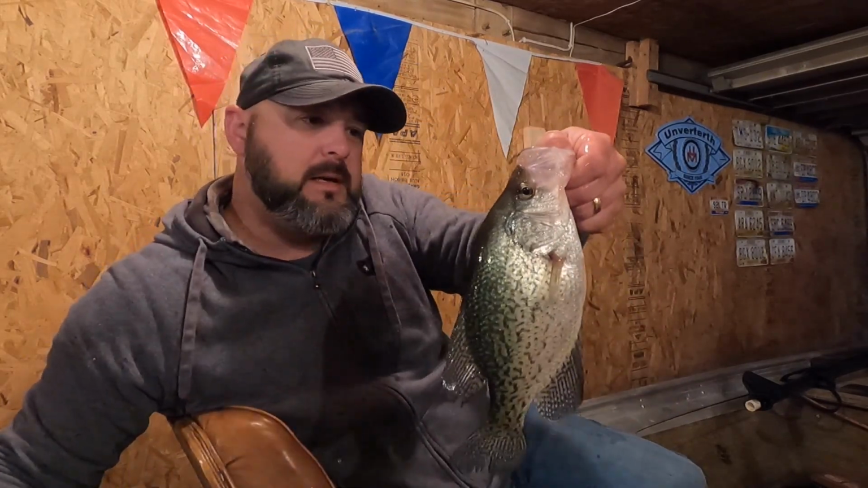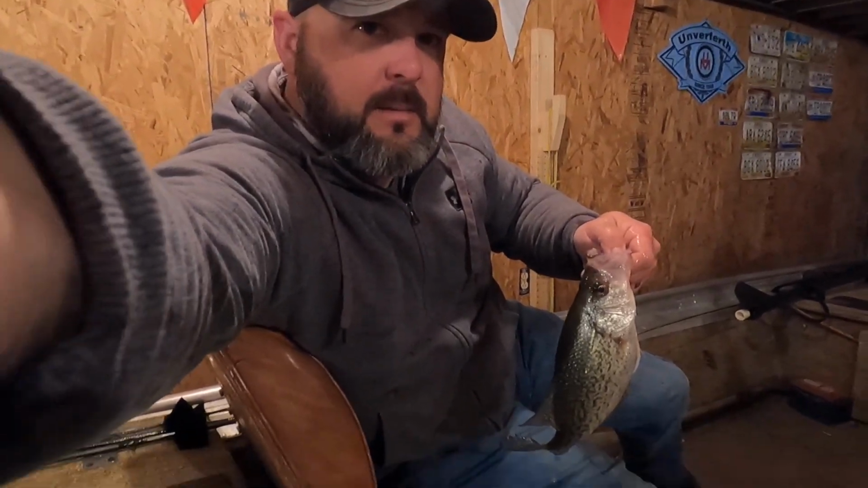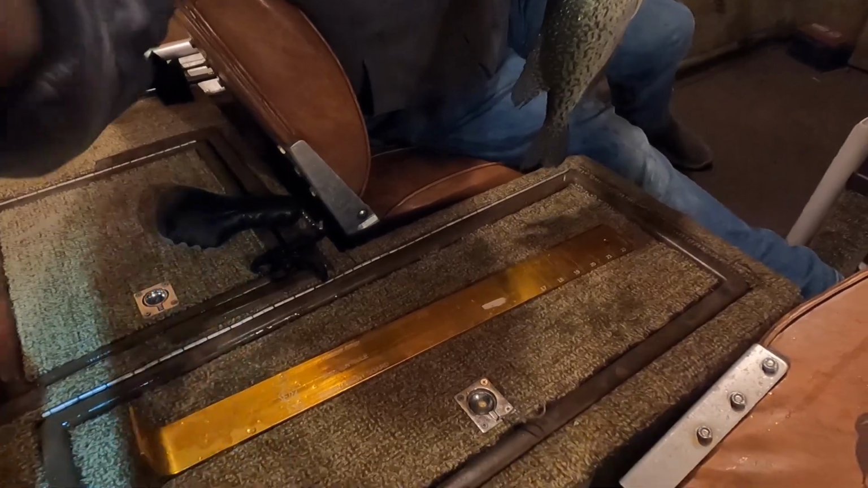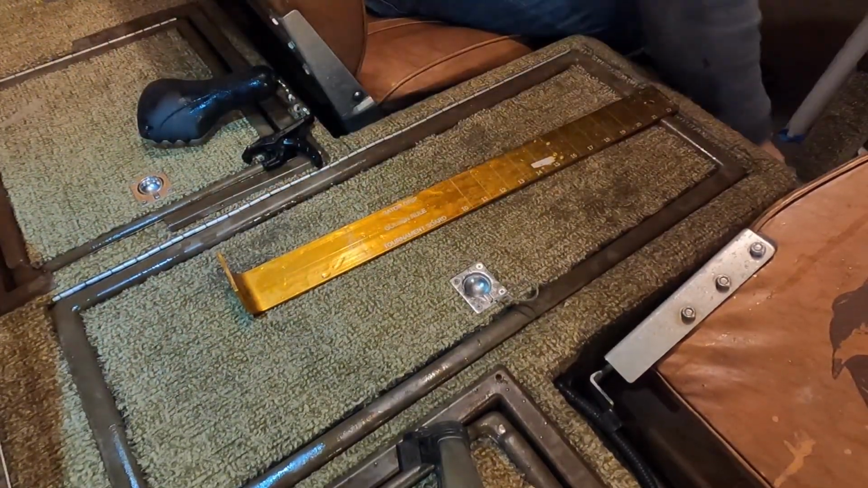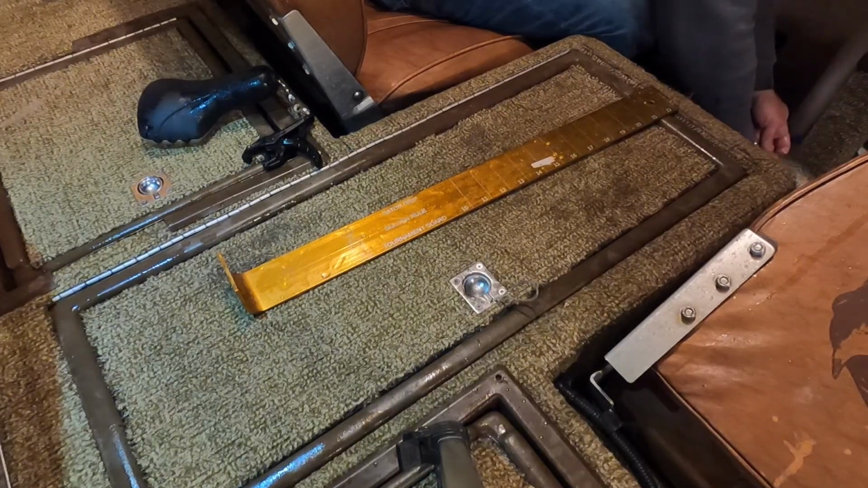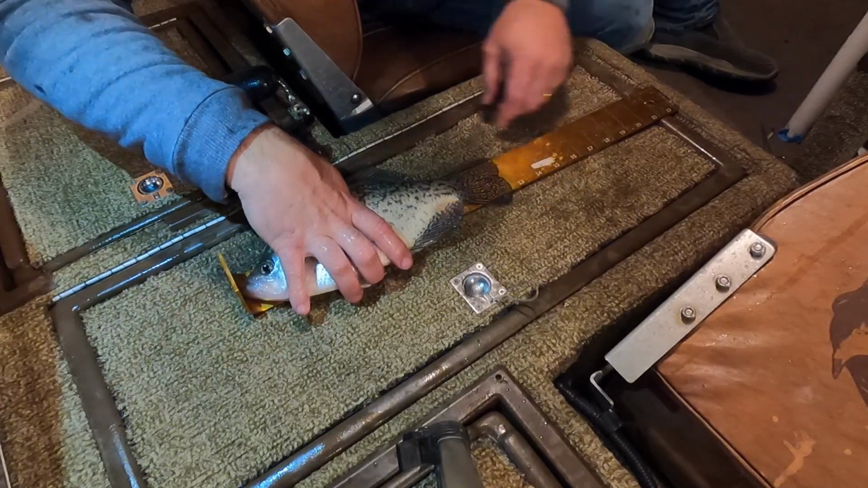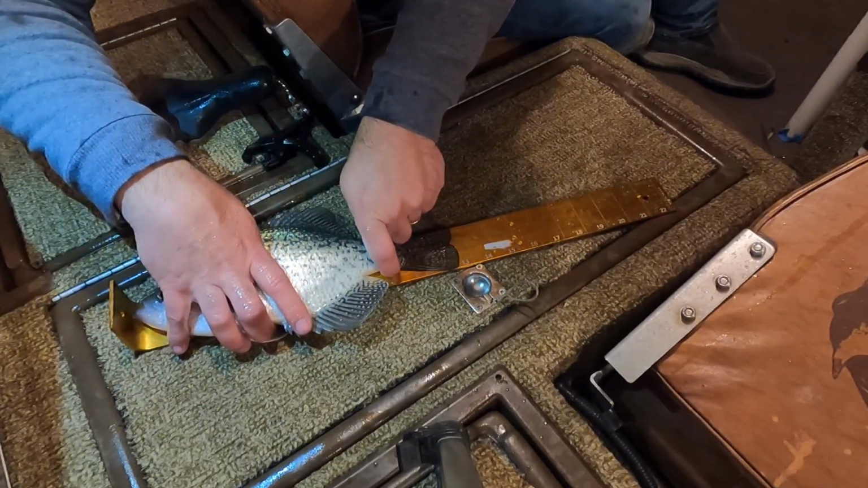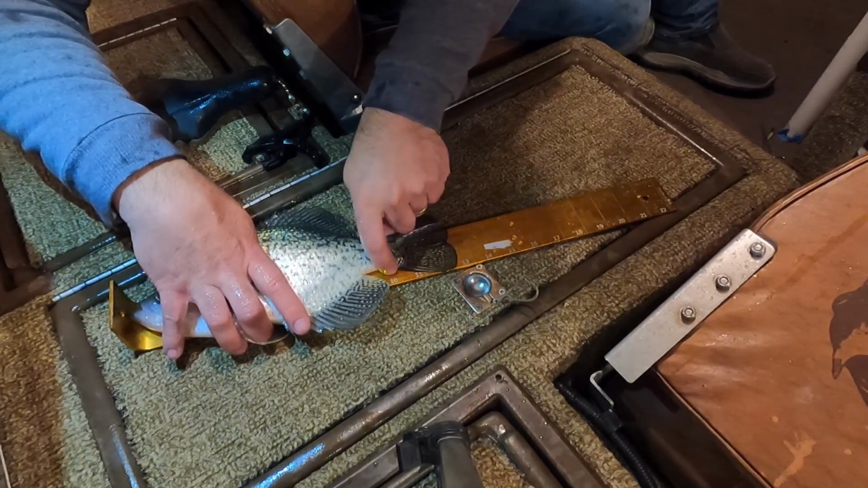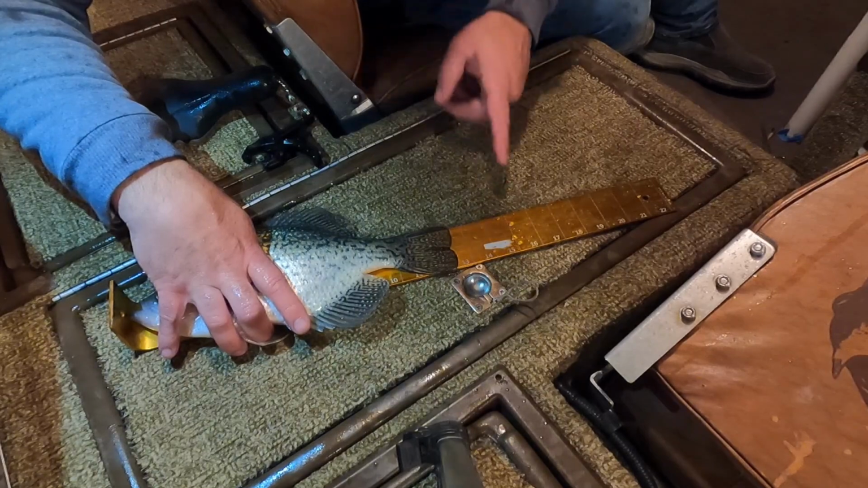There's another one here. Throw him on the scale for you. Try not to get my camera lens wet for you guys. I was going to throw these couple. Oh, geez, I'll get a fumble. Come back here. Lively fish. All right, so that one there is going about 12 and a half. 12 and a half on that one.